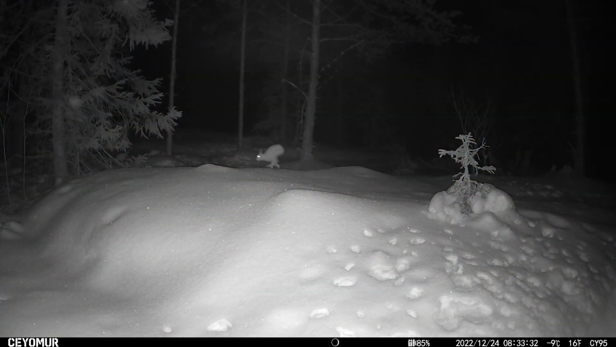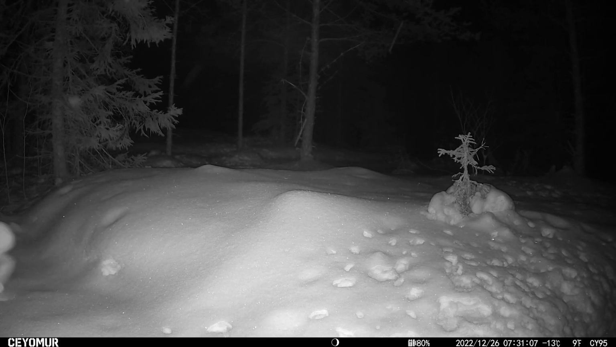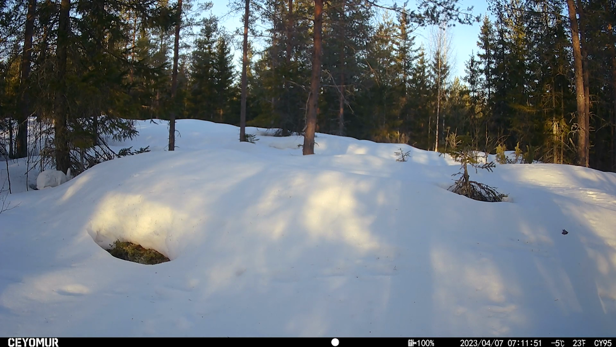And here we are in the snow, and here's a hare running through on the snow, and we are on Christmas Eve of 2022. This hare running around, and this is now Boxing Day of 2022, so just a couple of triggers there right in the middle of winter. So a big gap from October until then, and then another big gap, because here we are with this hare running around on the snow.